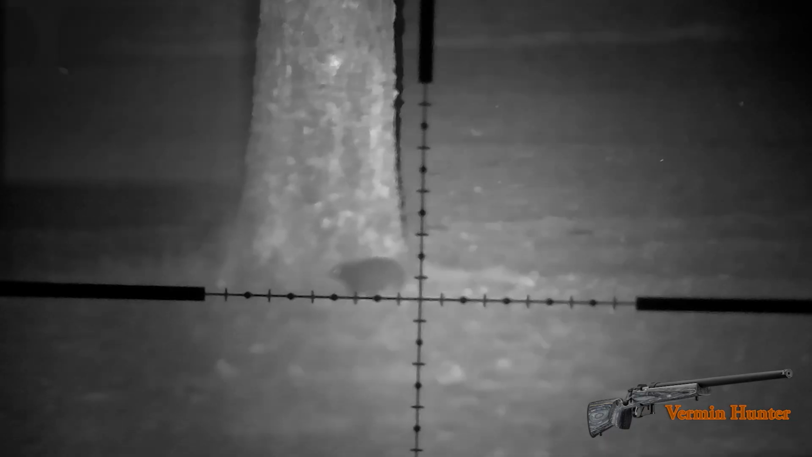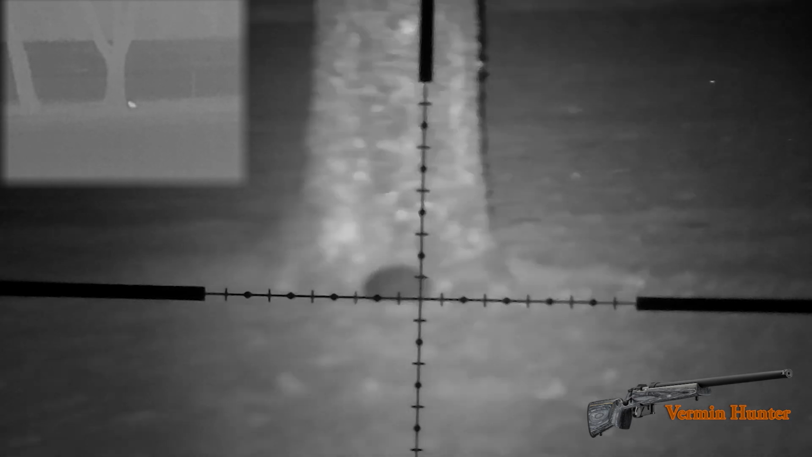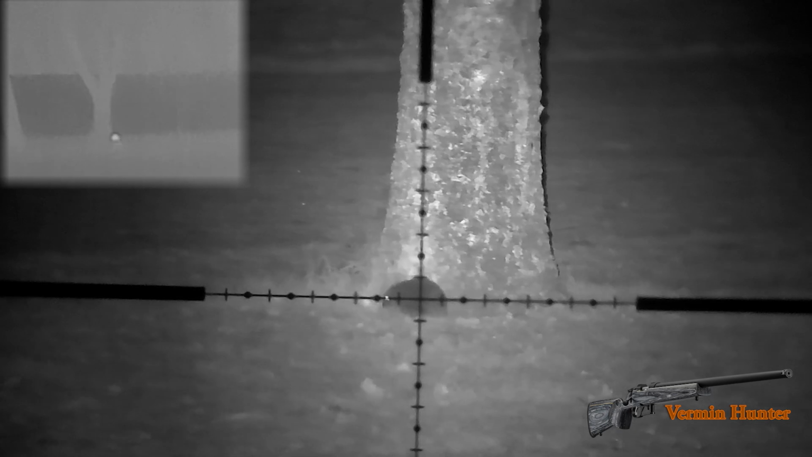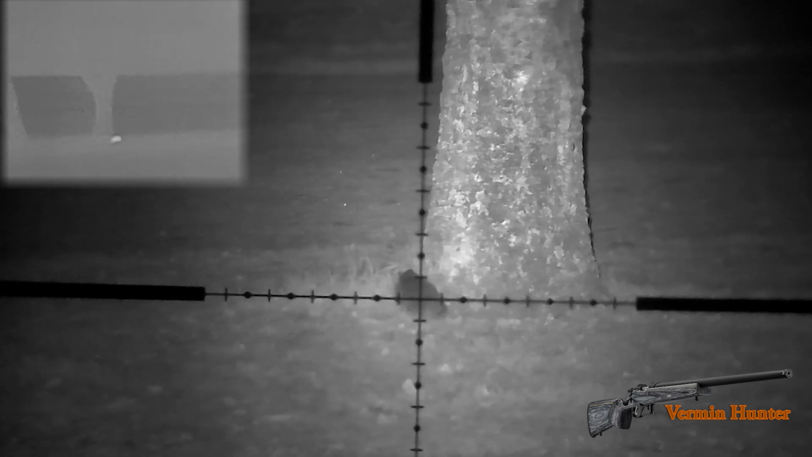On this particular night in late October I did observe a lot of hedgehogs. I passed at least 5 hedgehogs within the first 4 or 5 greens as I made my way up to the first stand. As you can see, I recorded them through the thermal and through the Scopemate.